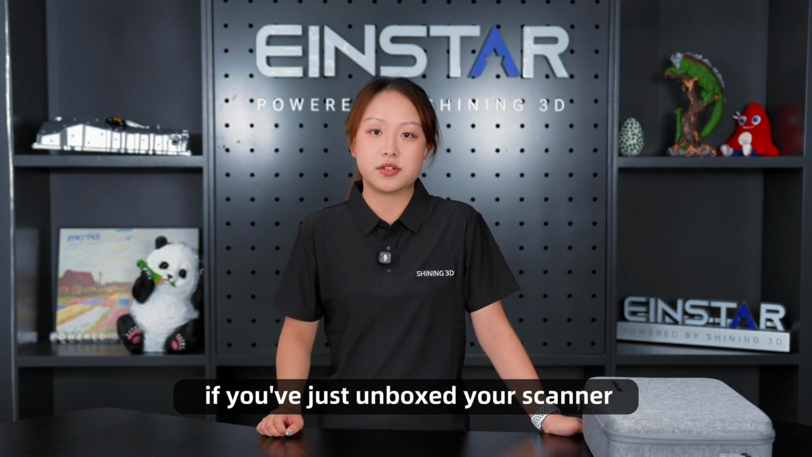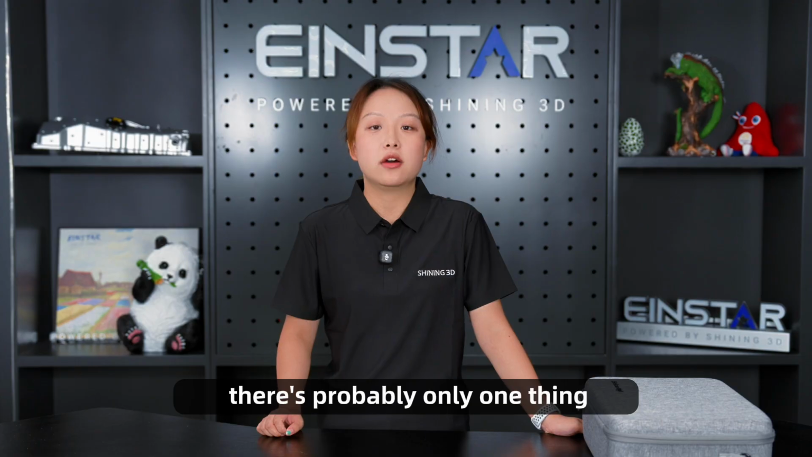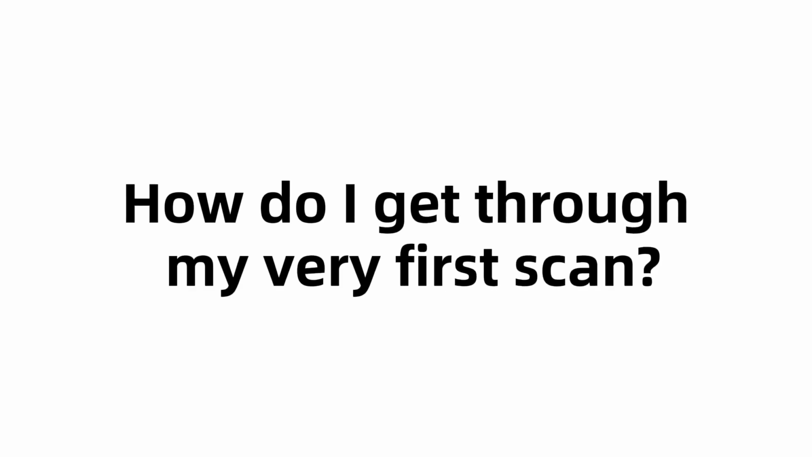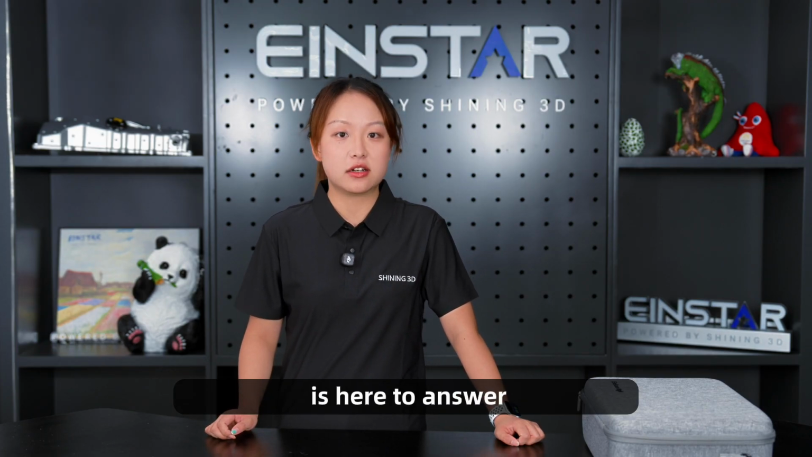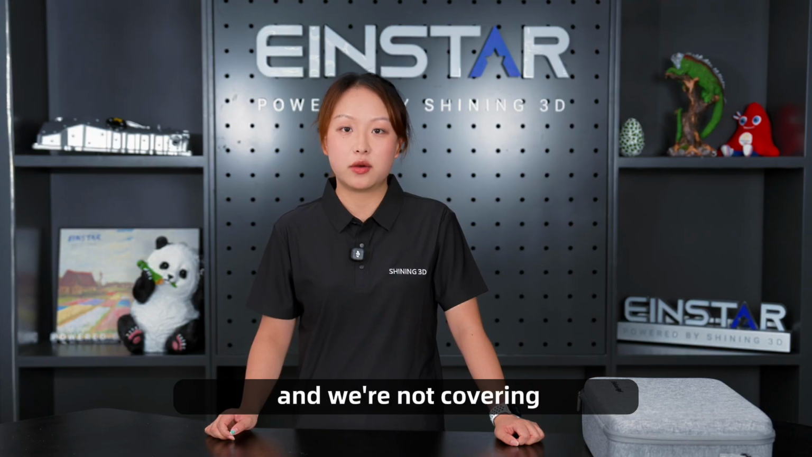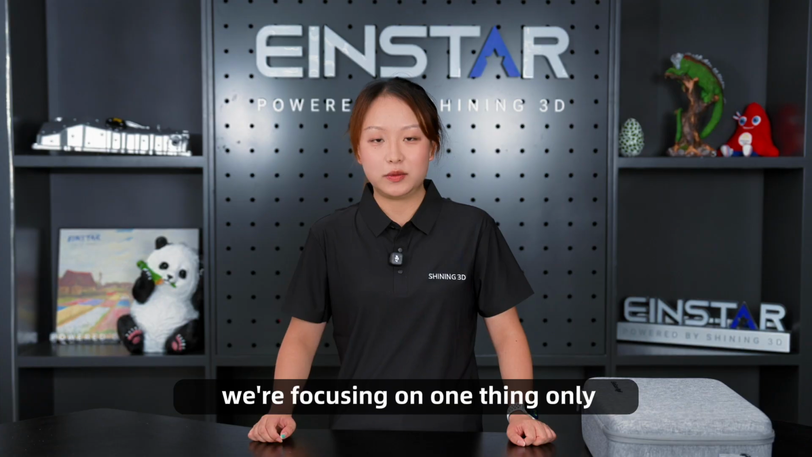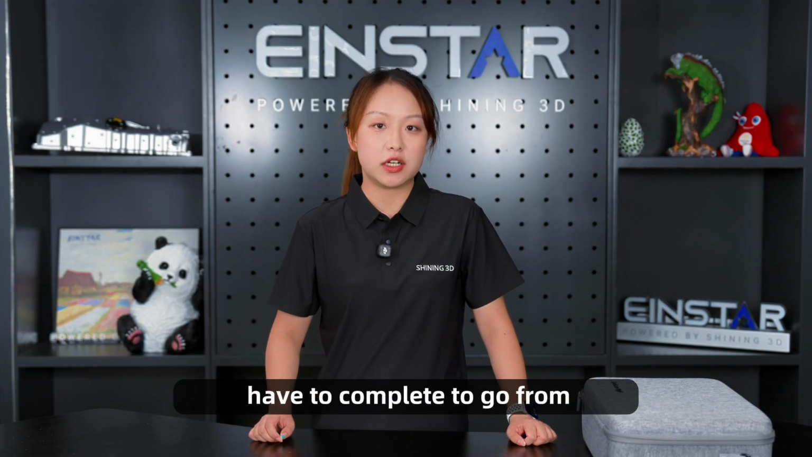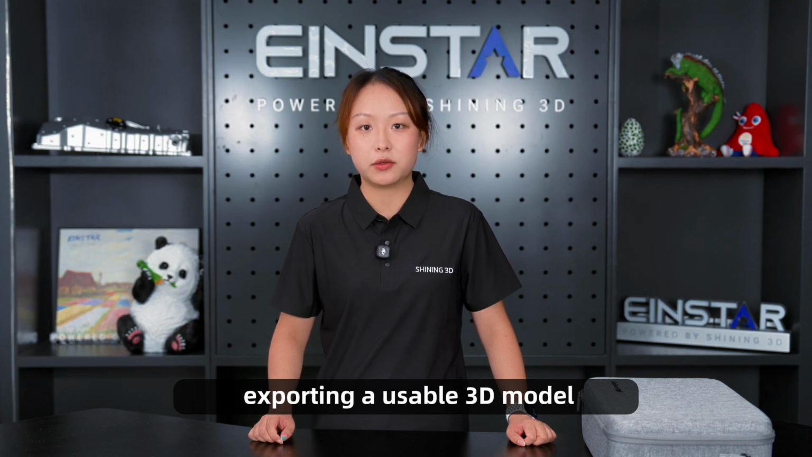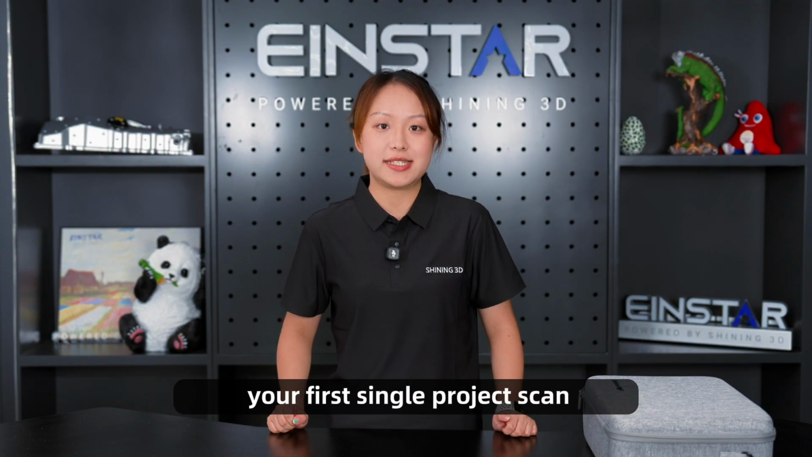If you just unboxed your scanner, installed the software, and got everything connected, there's probably only one thing on your mind right now. How do I get through my very first scan? That's exactly what this series is here to answer. We're not going to dive into how to fine-tune every parameter, and we're not covering advanced scanning techniques. We're focusing on one thing only, the steps you absolutely have to complete to go from creating a new project to exporting a usable 3D model. So let's begin with episode 1, your first single project scan.